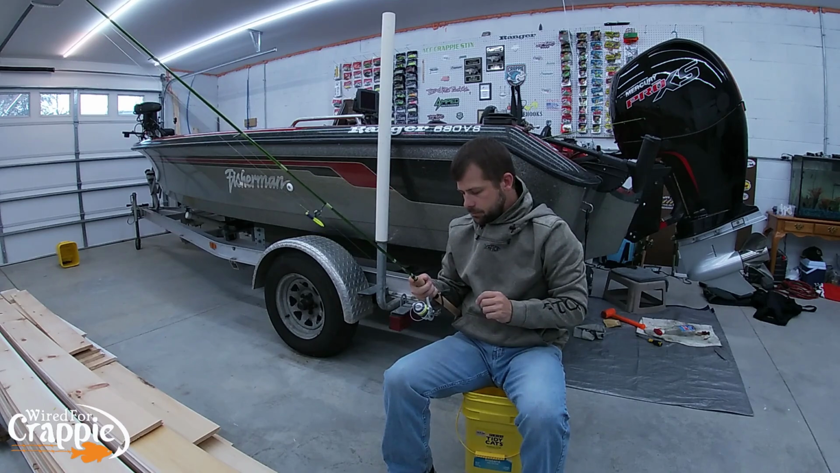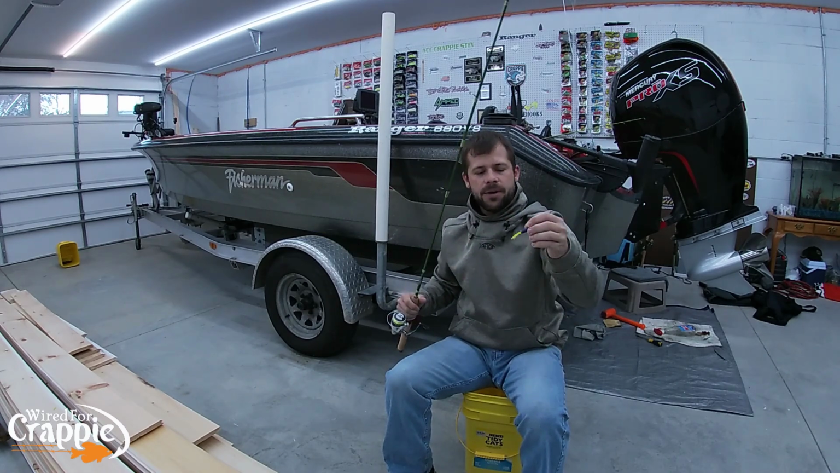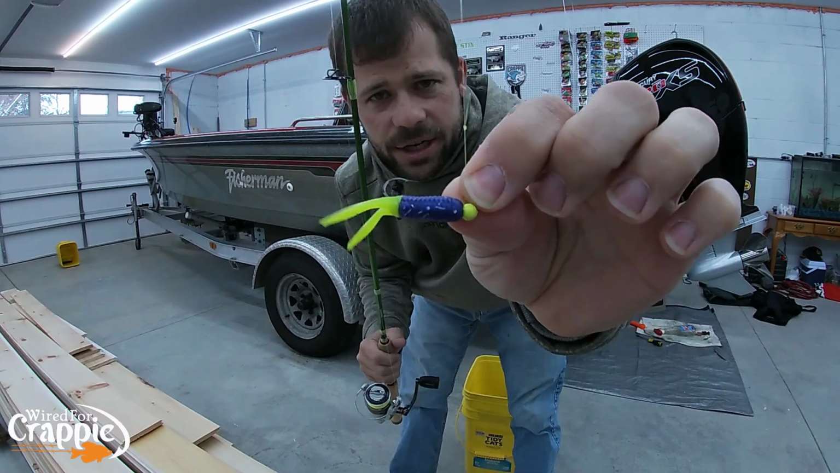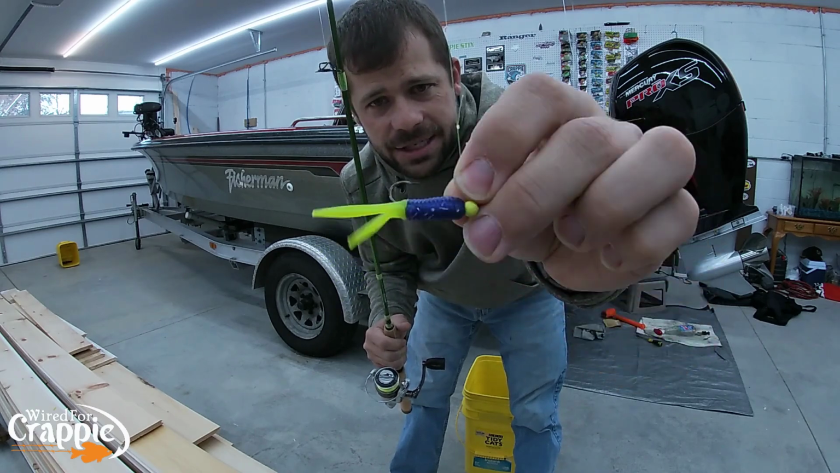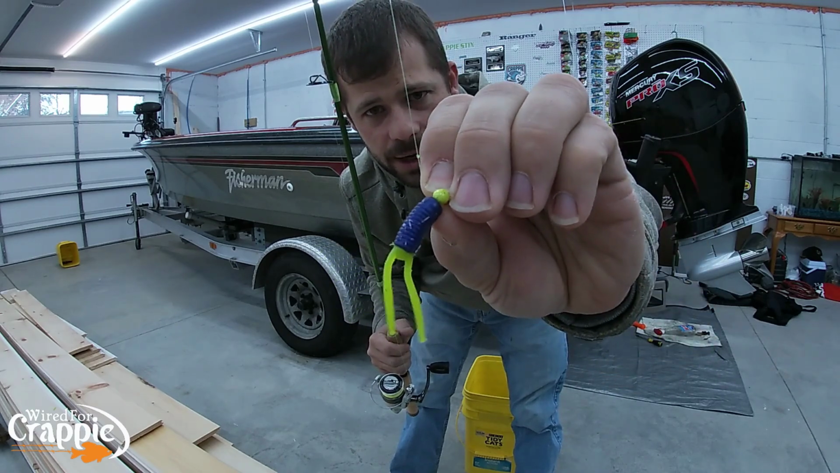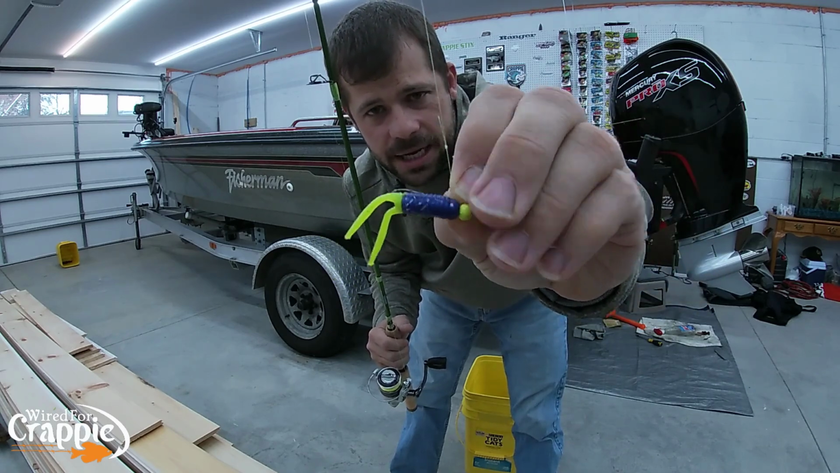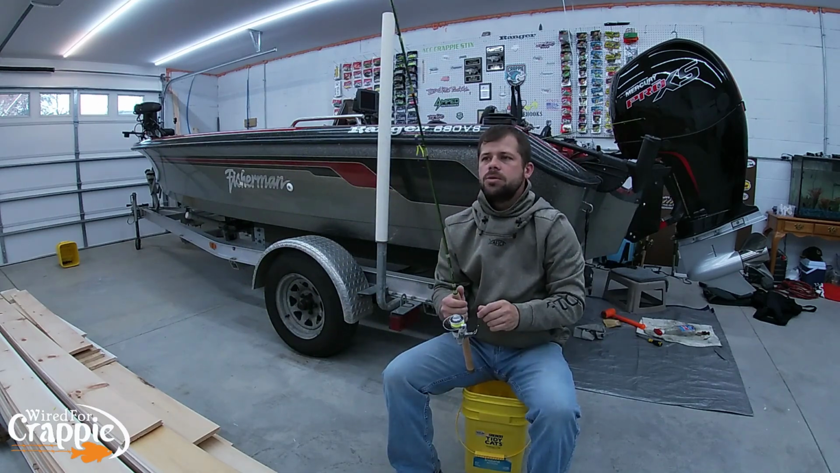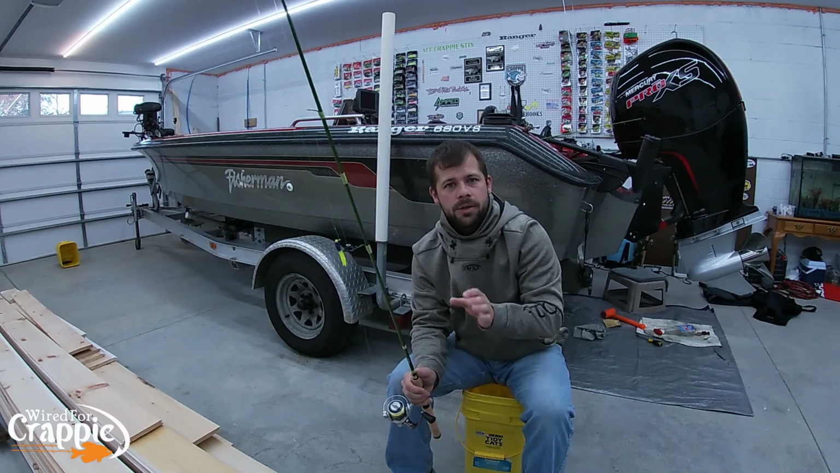Now, let's talk about jig and jig head, okay? It's very important to use a jig and a jig head. This is a 32nd ounce round head with a Bonehead stump bug, purple and chartreuse. If you can see, round head, round bodied jig. It's very important, guys, to use something that's going to skip on the surface of the water.